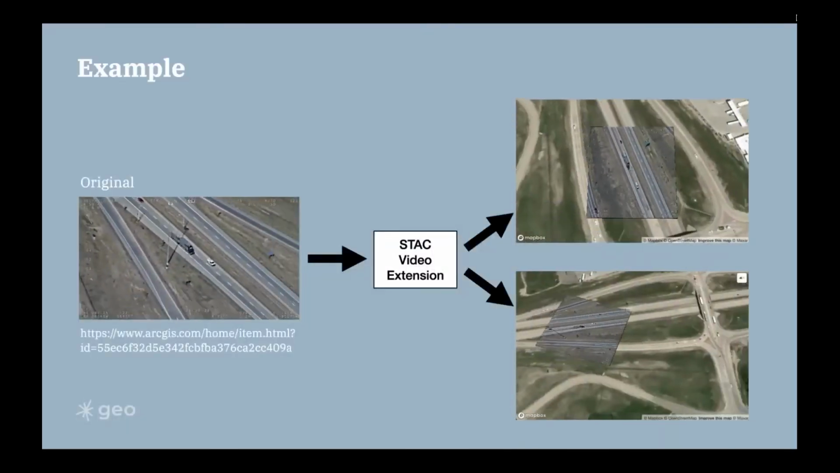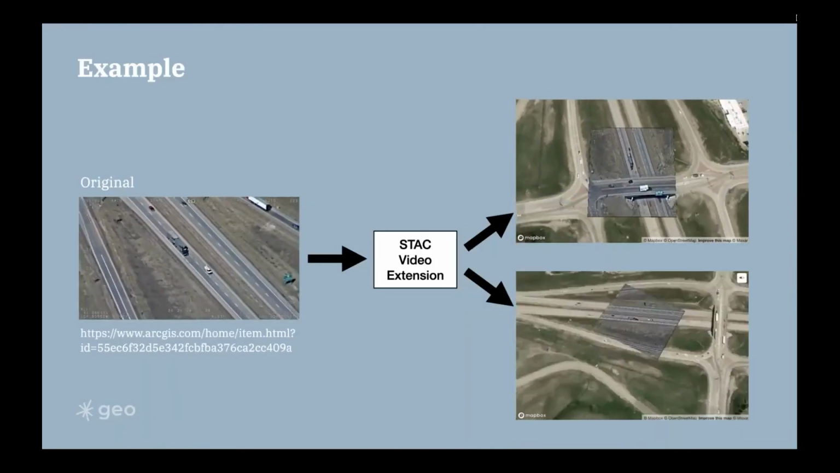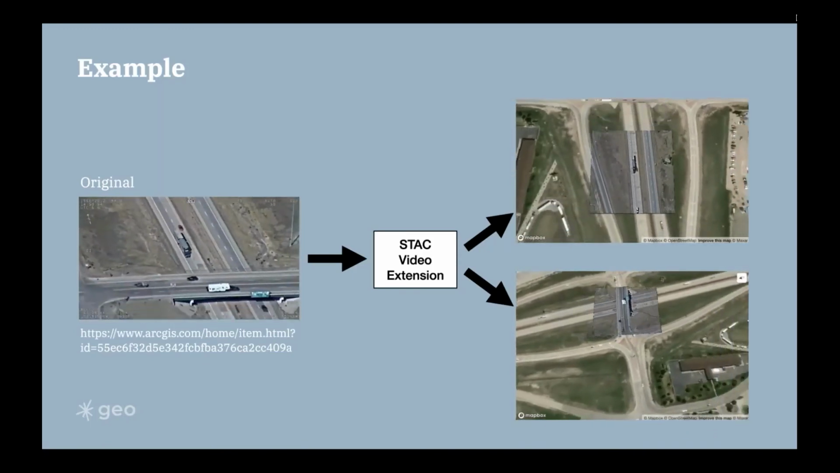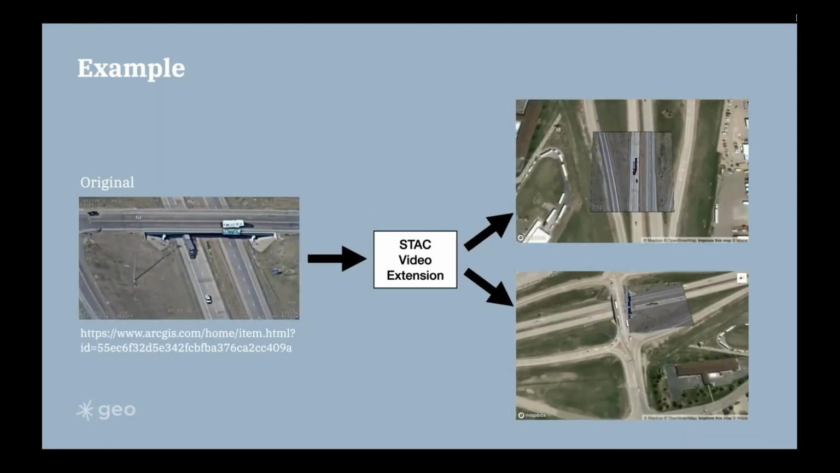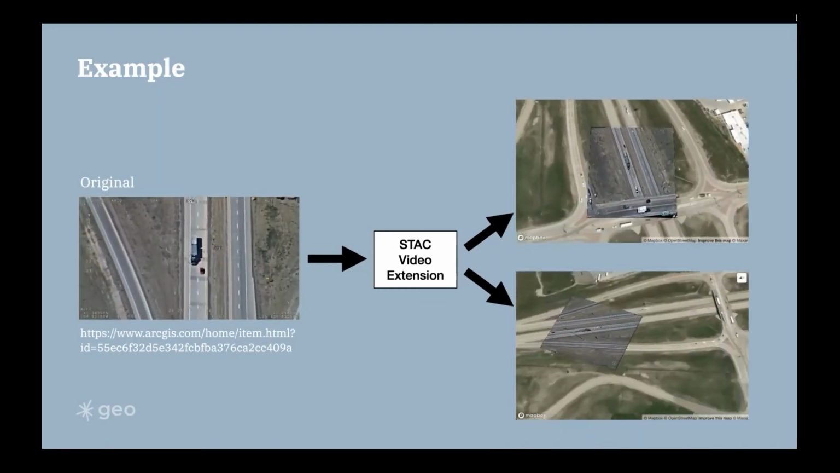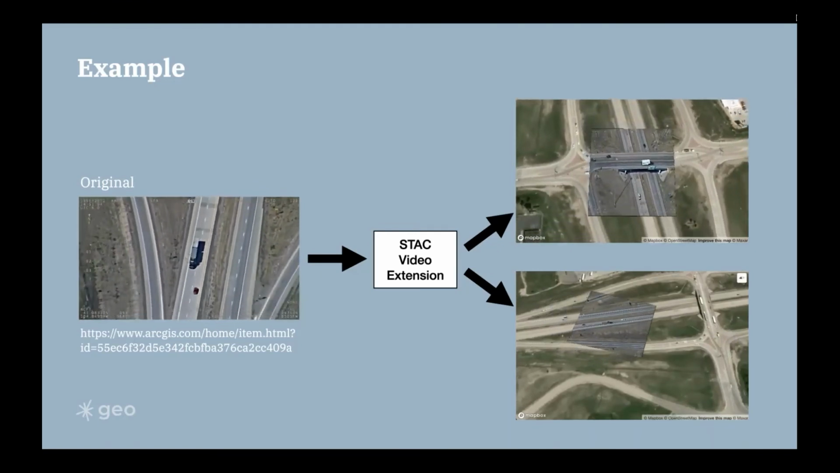I'll just warn you now that the next slide is a little bit crazy with 3 videos all playing at the same time. So if you're prone to motion sickness, you might just want to look away or just be aware. So here's an example of full motion video that this STAC extension would apply to. On the left is a seemingly aspatial video that's taken from a helicopter that follows a truck on a highway.